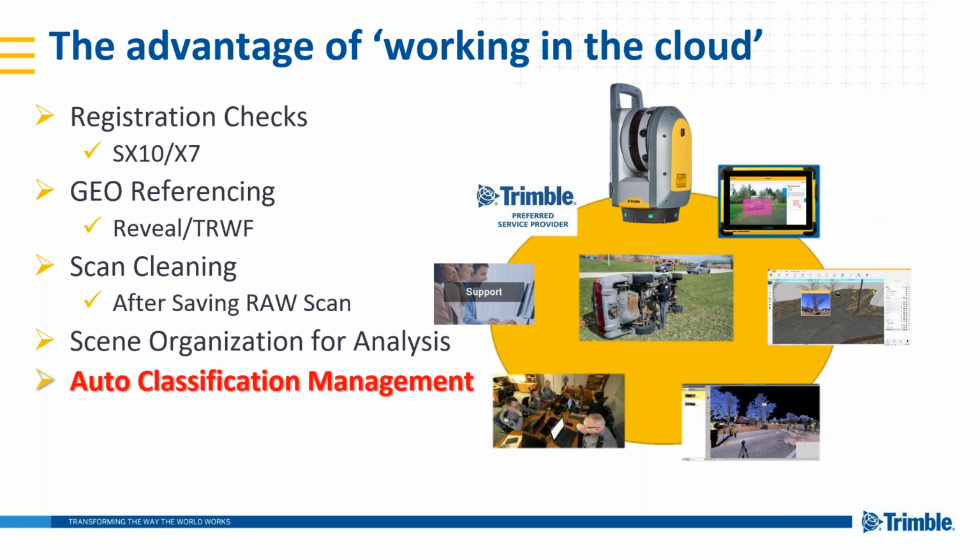There we go. So we got auto classification management. RealWorks does have the advantages of running a very quick auto classification and identifying objects inside the point cloud and quickly refiling them for you. Outside of auto classification, we're going to talk about segmentation management as well. So go ahead and transition that, Chris, if you would. There we go. So those two are two different management systems. Sometimes they work together. Sometimes we don't address it together. We can pick and choose which one we want to work with.